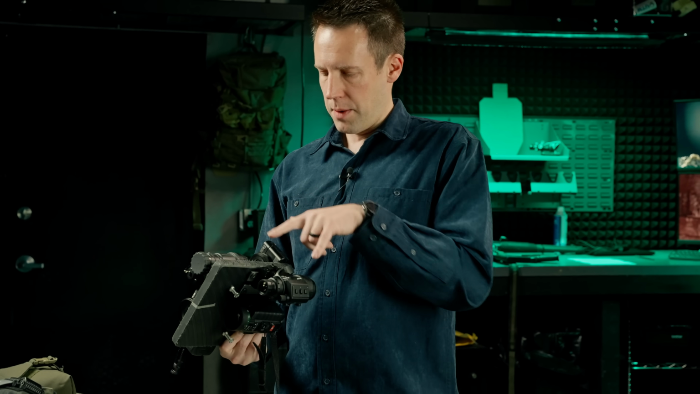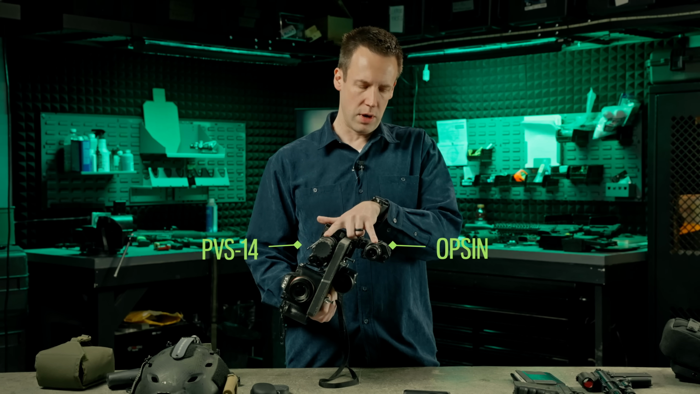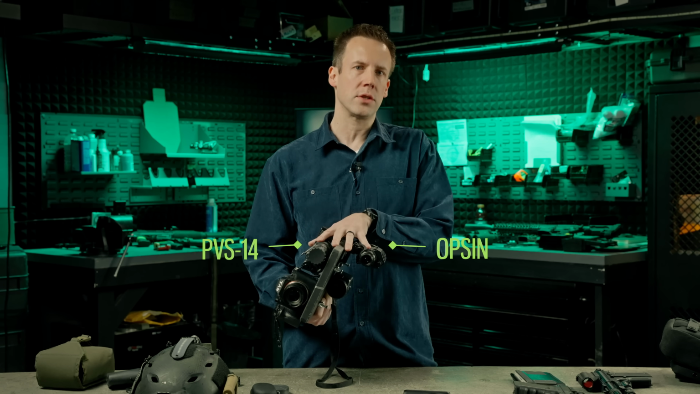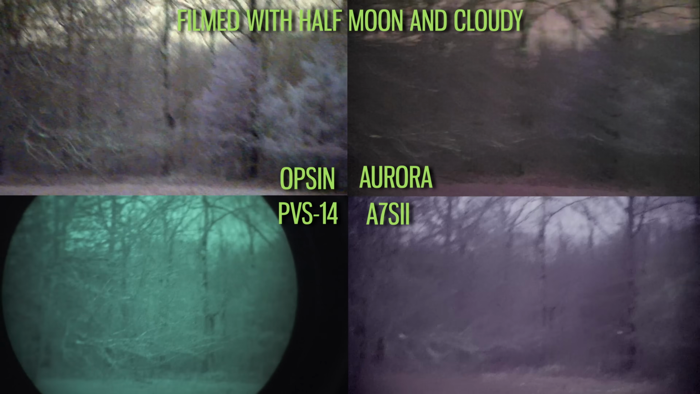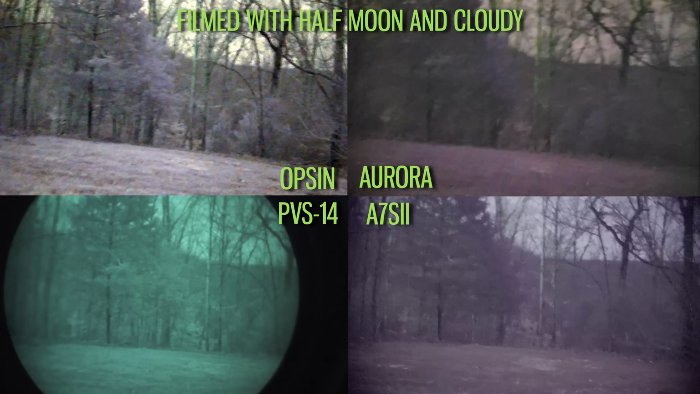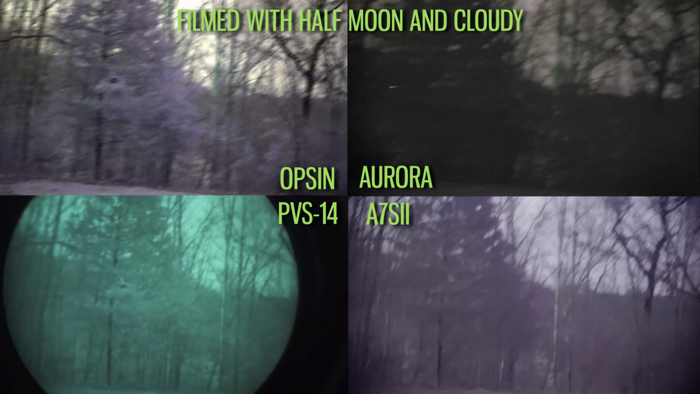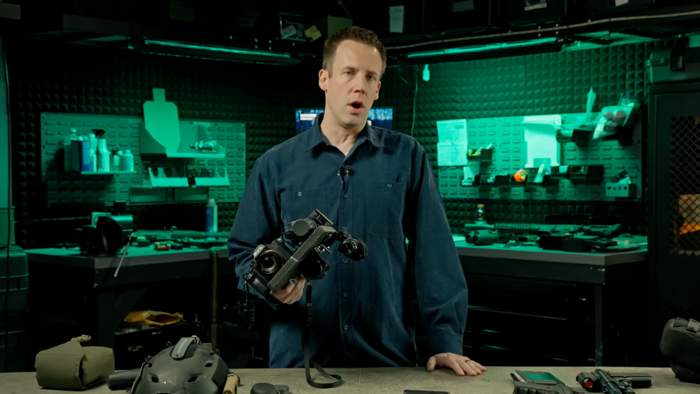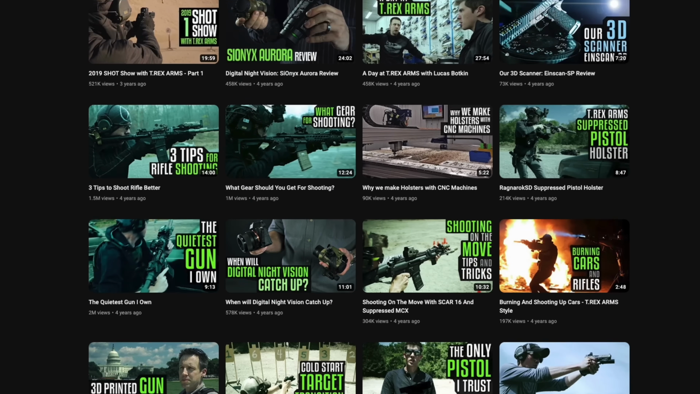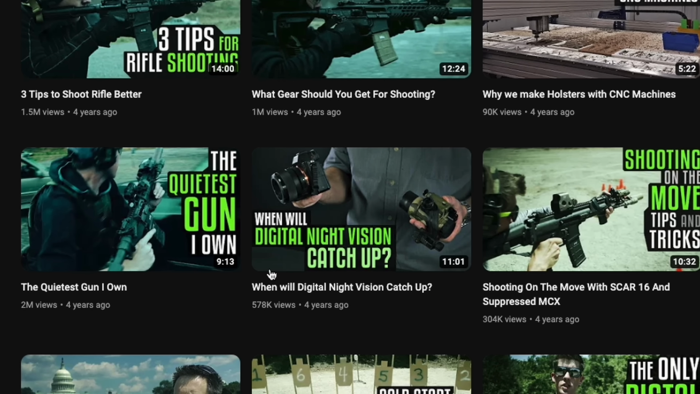And let's talk primarily about these devices. With the feature set and the price range, these are the closest, these are the ones that you are actually wanting to see compared. But we'll show video from all 4 different ways of shooting so that you can really see what's going on. Now, the first thing that I want to point out, if you haven't watched our video on digital night vision, you should probably go check that out, because the difference between digital night vision and analog night vision is pretty fundamental.